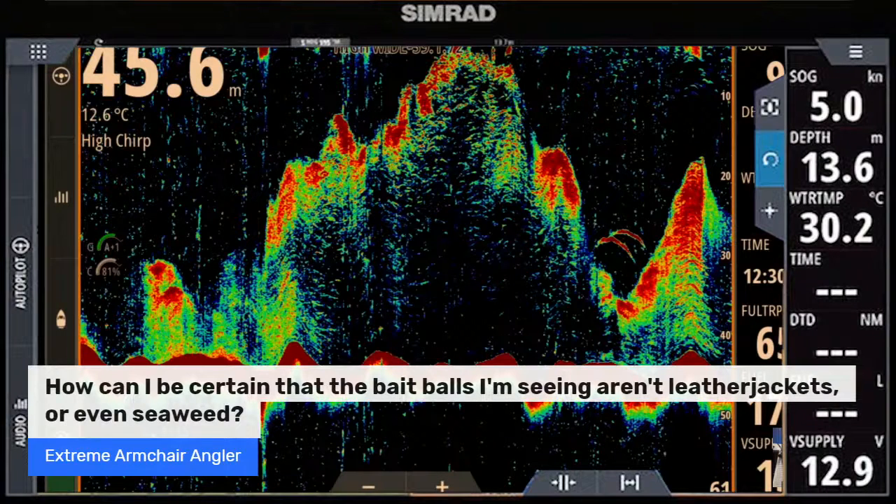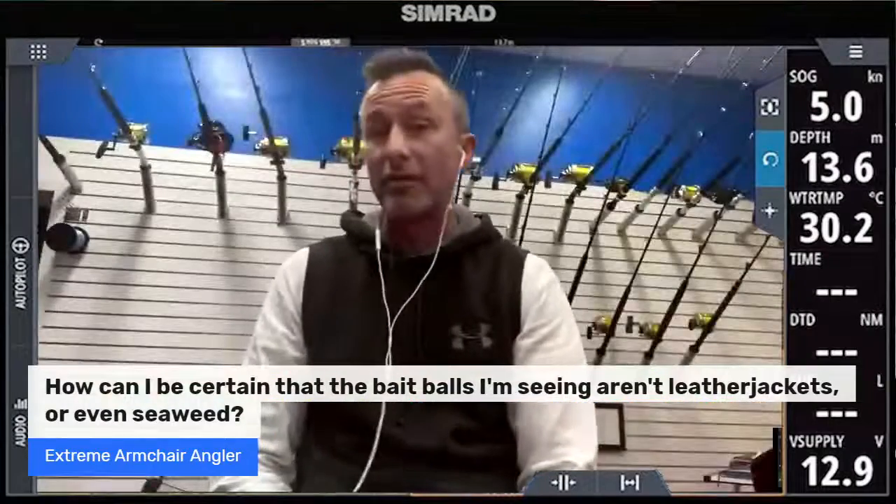Now, in this case, obviously, there's a couple of jumbo tuna there working those schools over, so it's pretty obvious that whatever it is, they're feeding on it. But if you're just marking up bait, you can't see any arches, mate. How can you be confident about what you're looking at? Well, I suppose a lot of it comes down to trial and error, and it really does.